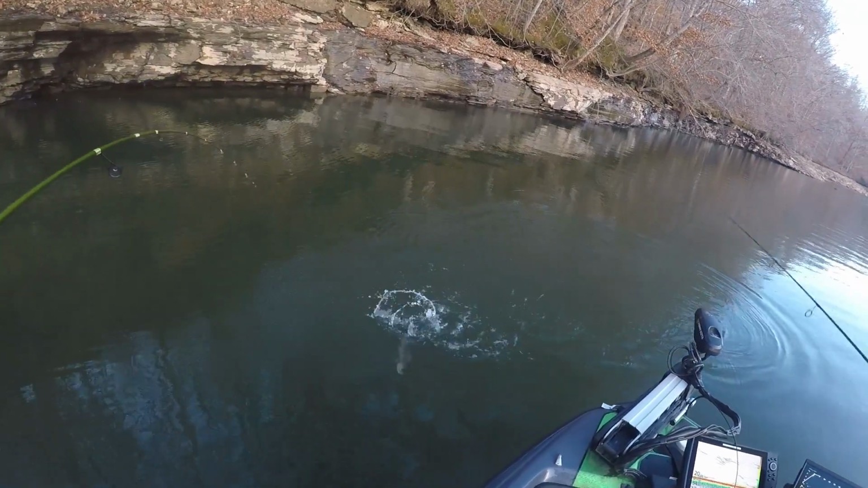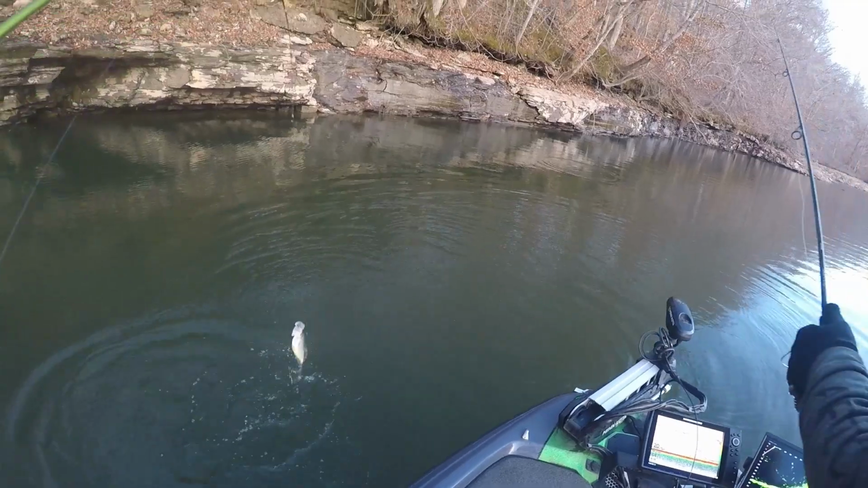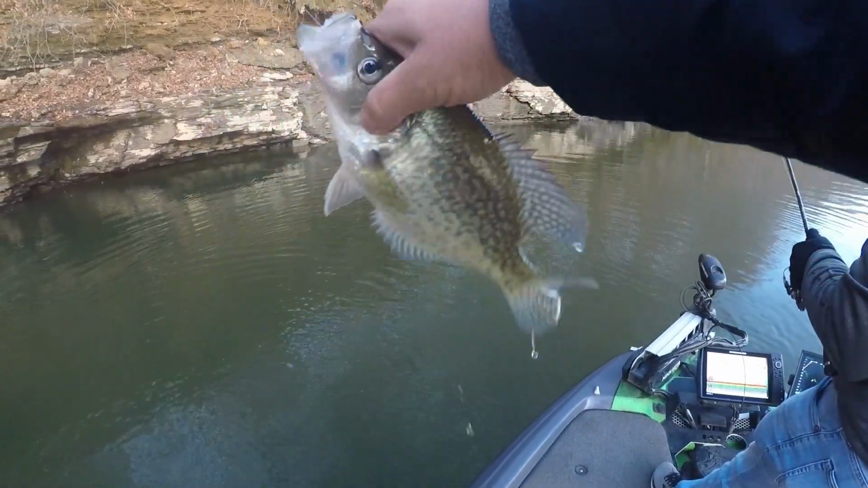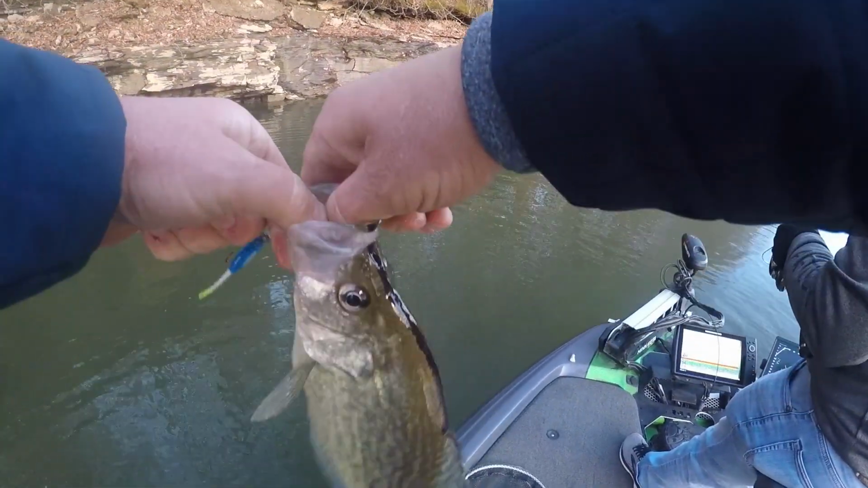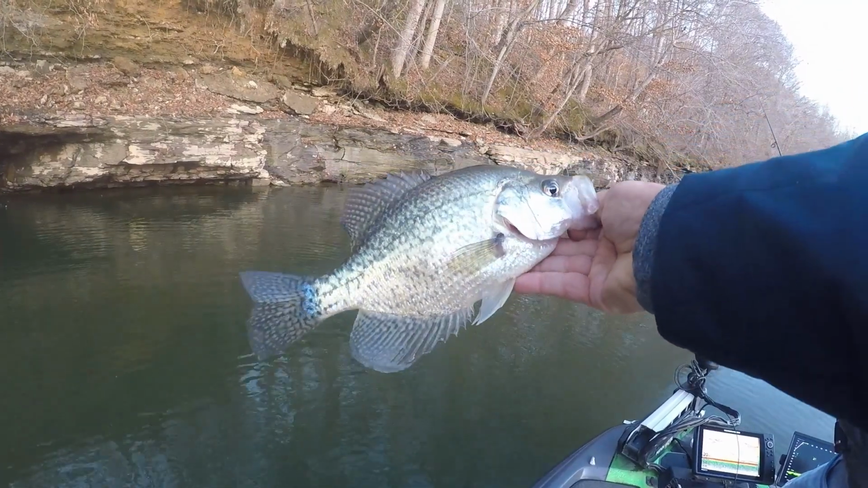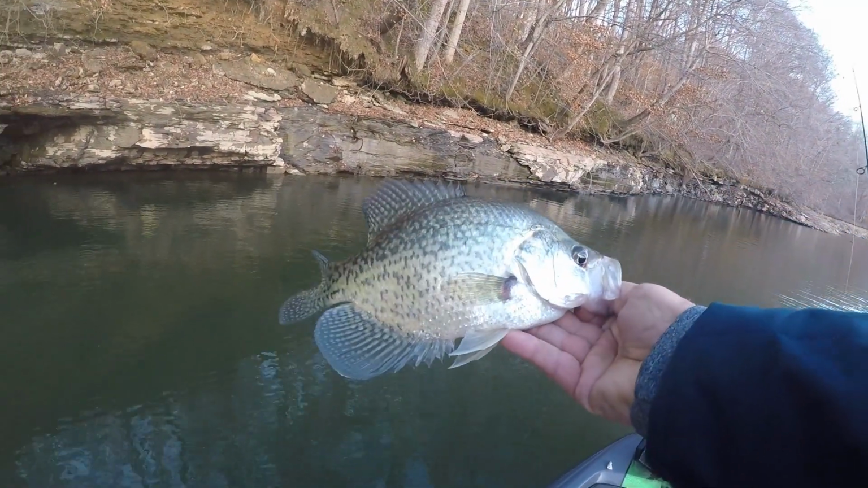As it is, the fish have kind of vacated this morning. We aren't finding them stacked up anywhere where they have been. That's a decent one though. Second one of the morning. We're just going to keep chunking and winding and searching. Hopefully we'll eventually run into a few.